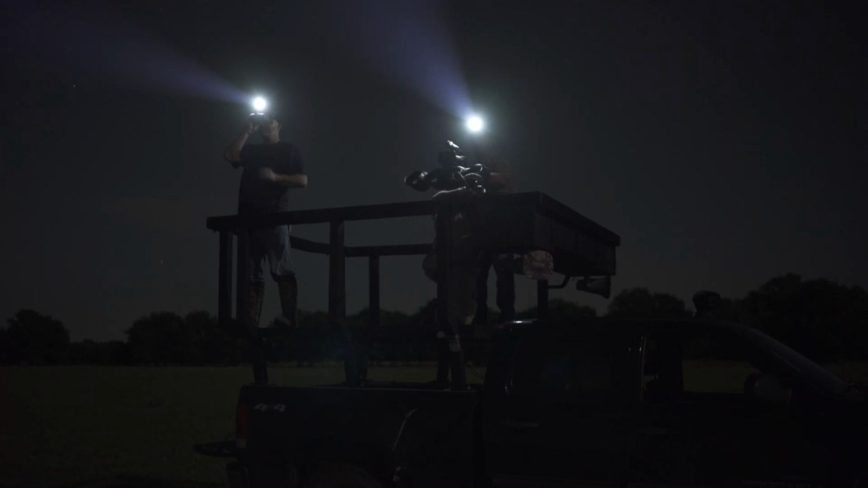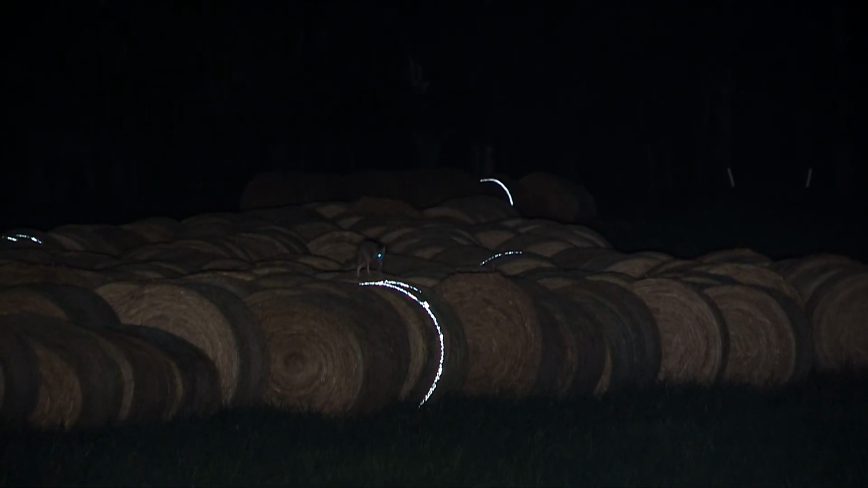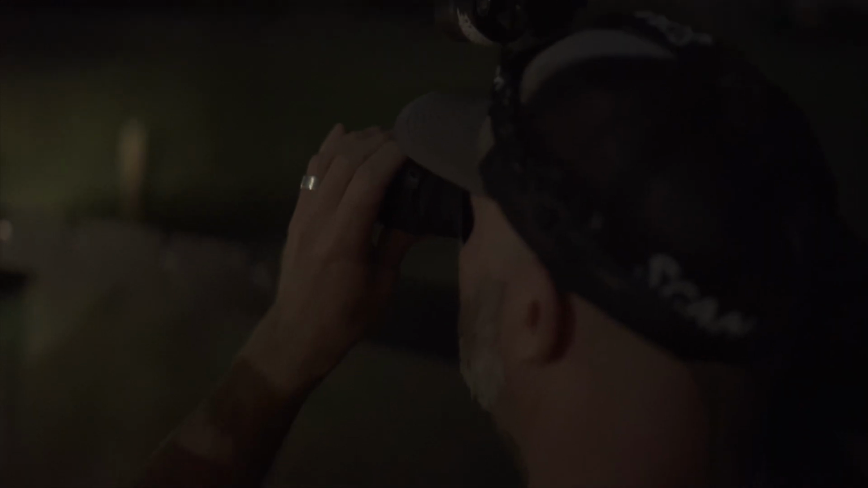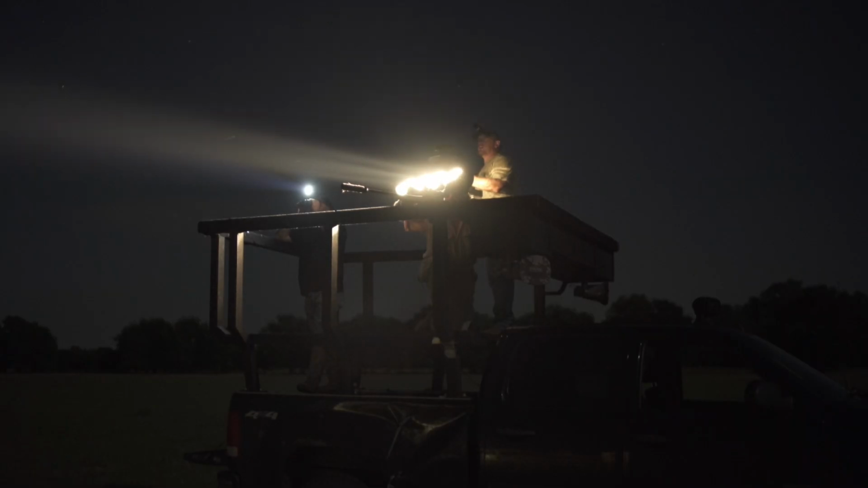If there's any part of coyotes Kelly understands, it's no doubt coyote vocals. He's the one that taught us that distress sounds aren't the only thing that will get a coyote to respond, especially during what predator hunters call the denning season. Yeah, he's coming. If there is any one thing that will fire up a coyote with pups in a den, it's another intruder coyote stepping onto his turf.